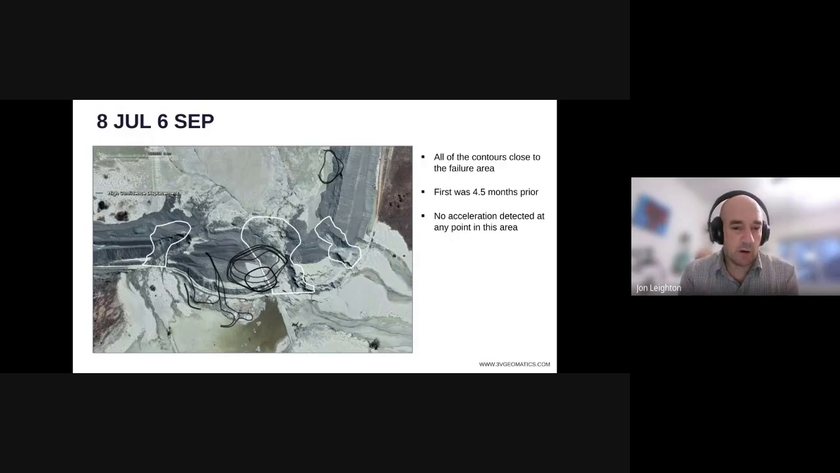So here are all of the contours that were reported prior to failure. First of all, you'll notice there's two here actually within the pond. So pond material, when the ground conditions permit, does move quite a bit, and we see ground displacement in the ponds whenever it's dry enough.